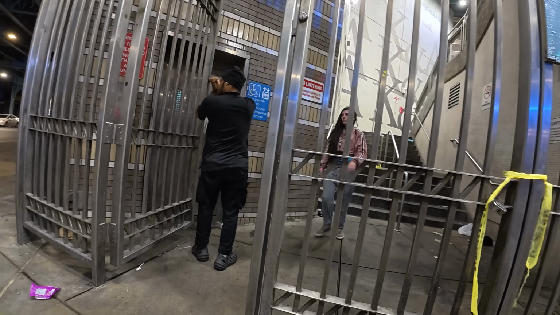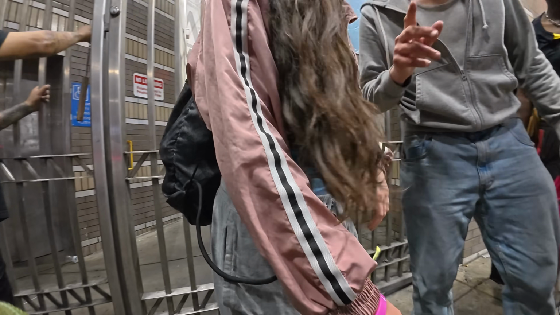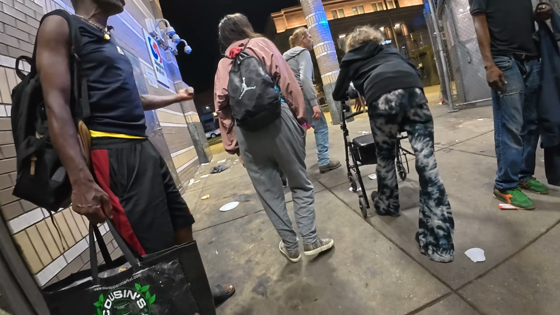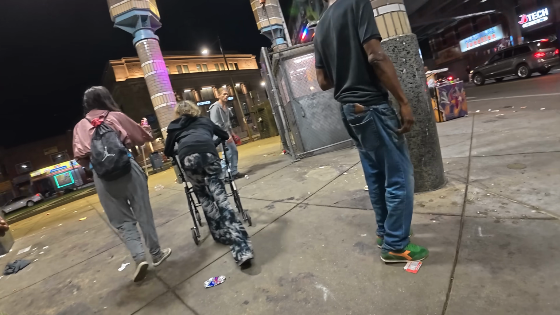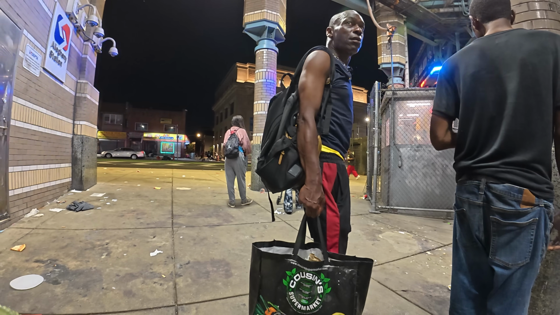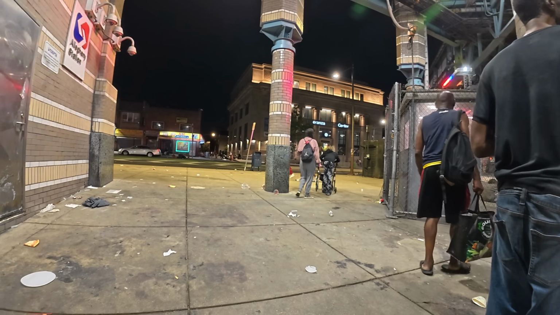How would you go back up the steps? Get out of there. Y'all alright in there? Yeah, I'm glad they got y'all out of there. That's how that other guy fell. They locked the joint, and he tried to climb over there, and I don't know what happened.